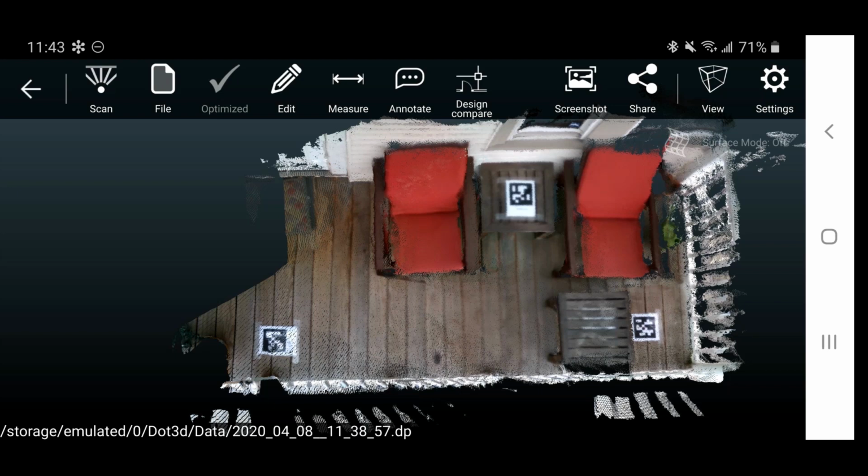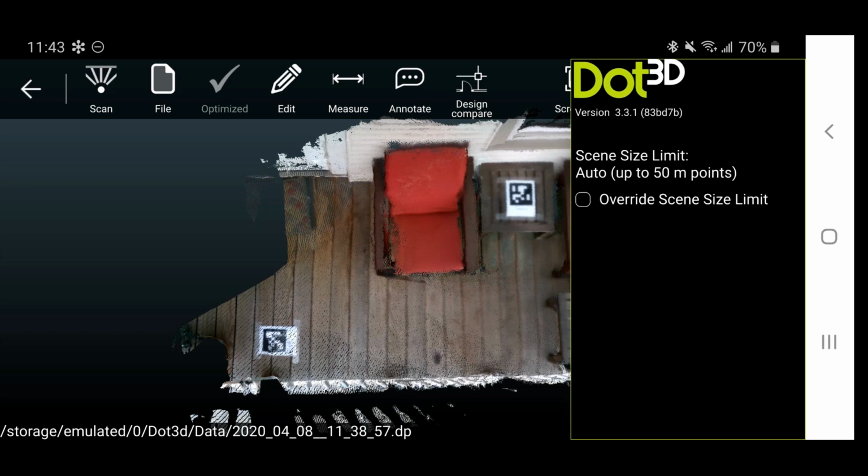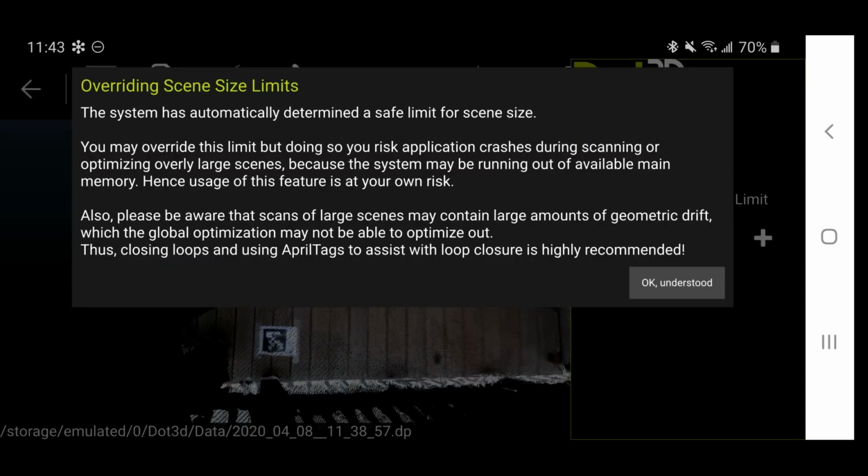So in order to activate this feature, if you're on one of the DPI-10 tablets, for example, which has the 8 gigabytes of memory or another powerful device, you navigate to Settings, Scene Size Settings, and you have this option to override the scene size limit. By default, it's set to a pretty cautious number based on what the software recognizes from your device, which will limit your scene size. You can expand that if you're confident that your device is capable enough.